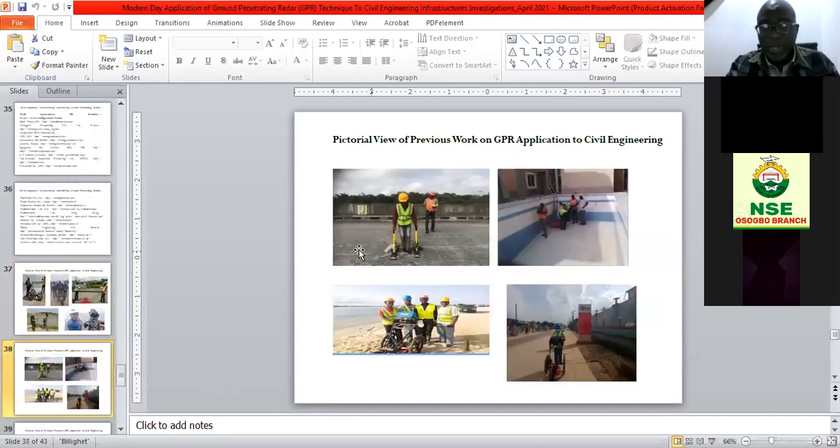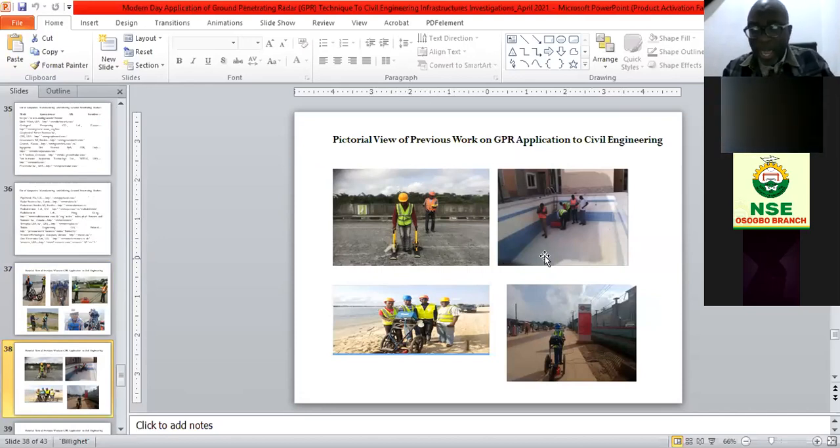and also here, this is the bistatic. The one that we're using is monostatic, but this is an example of a bistatic antenna. When I say bistatic, the transmitting antenna and the receiving antenna are separated. One of my former students, Dr. Isaac, who is now in China, is the one holding it here. And also here is at Ikoyi too.